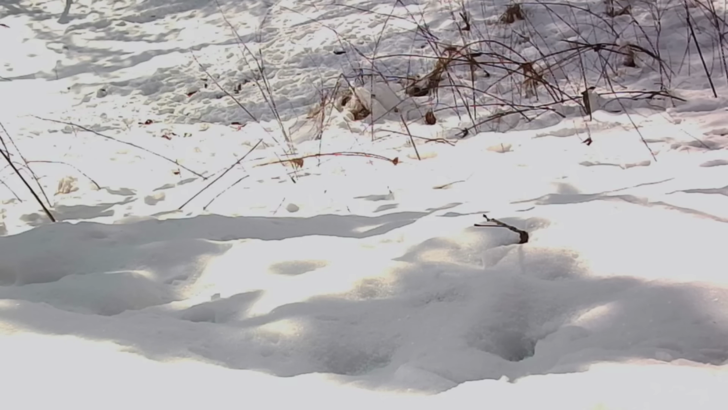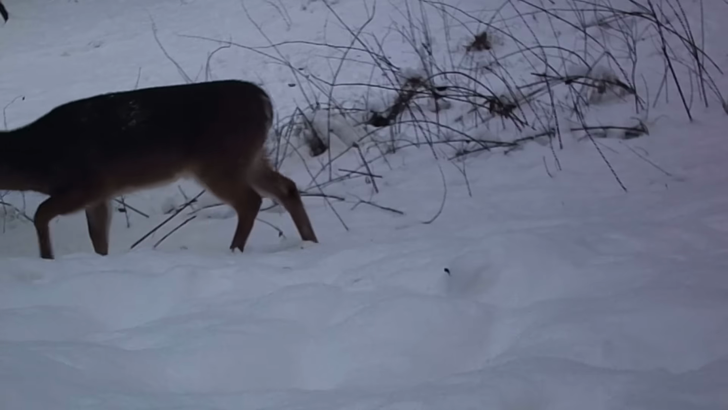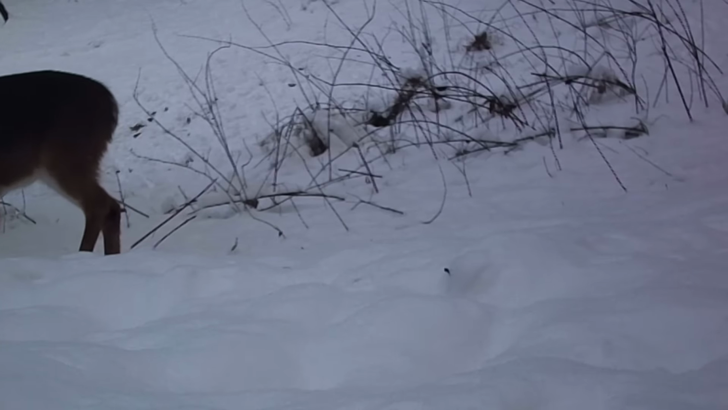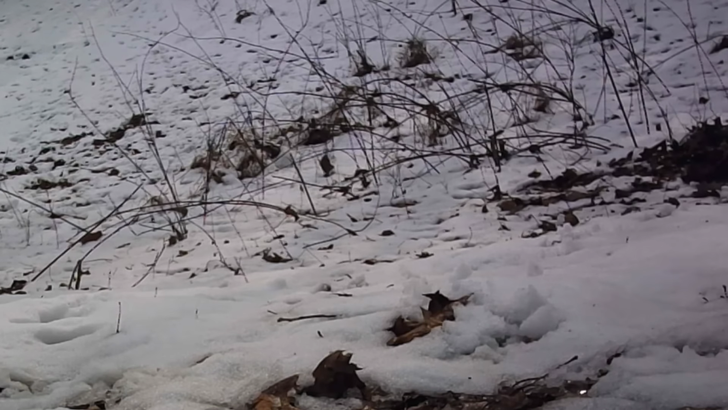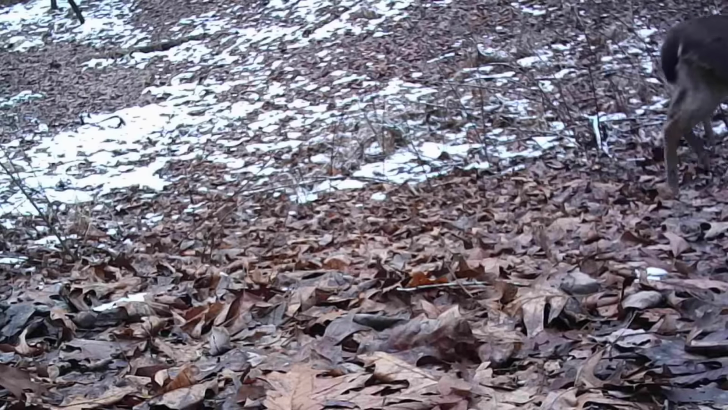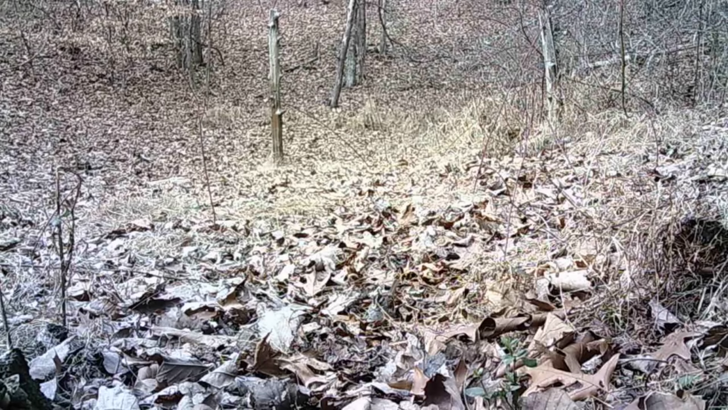And down at the pond, here's what it looked like after the snow. And of course the deer prowling around in it, they don't seem to care. They enjoy it. And here's a long turkey fooling around in the snow. Passing through. And on the other camera, it done okay. The little birds before the snow here, just enjoying themselves, the little sparrows.